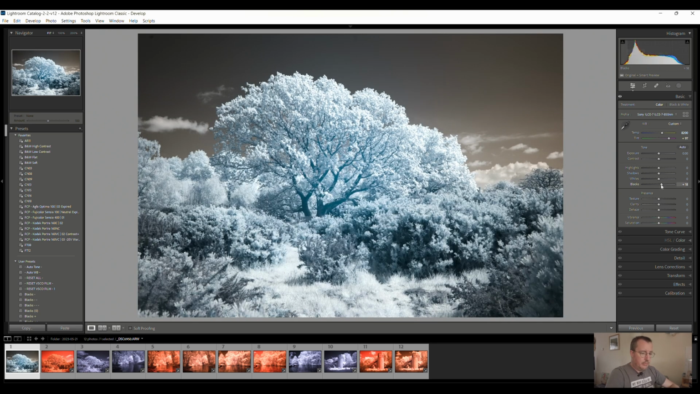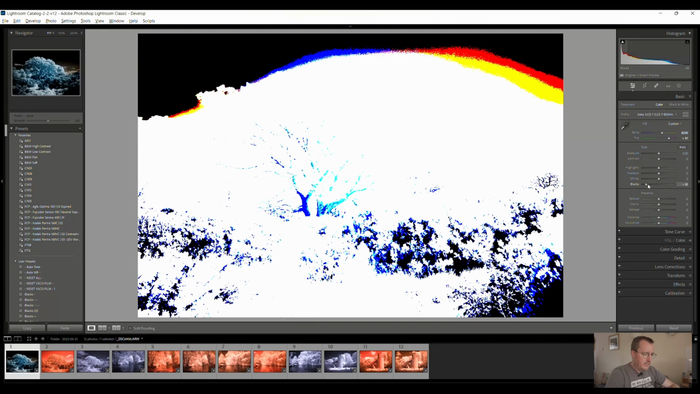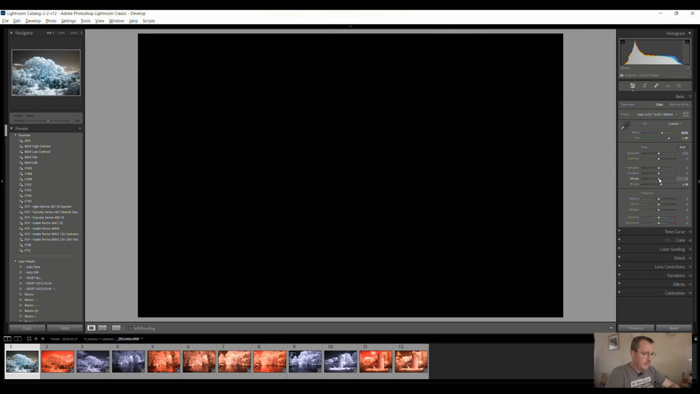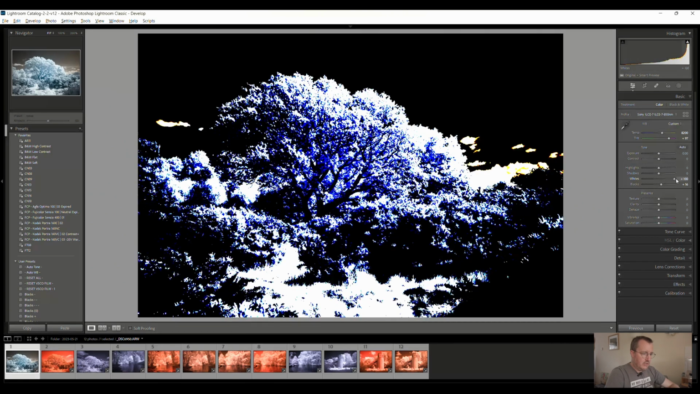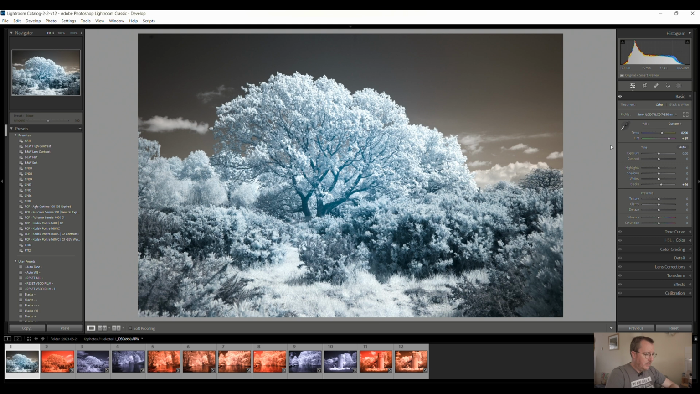To get that screen up, just in case you didn't know, you hold down the Alt key on the keyboard. I'm not sure what it is on Mac, but it basically lets you sort of see the clipping point as you adjust the image. And we can do the same for the whites as well. So obviously if we turn that up, we start clipping horribly. I think we can probably leave that where it was.